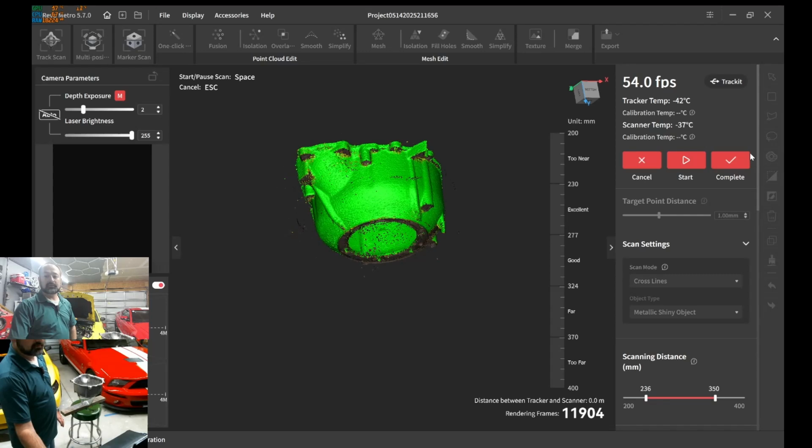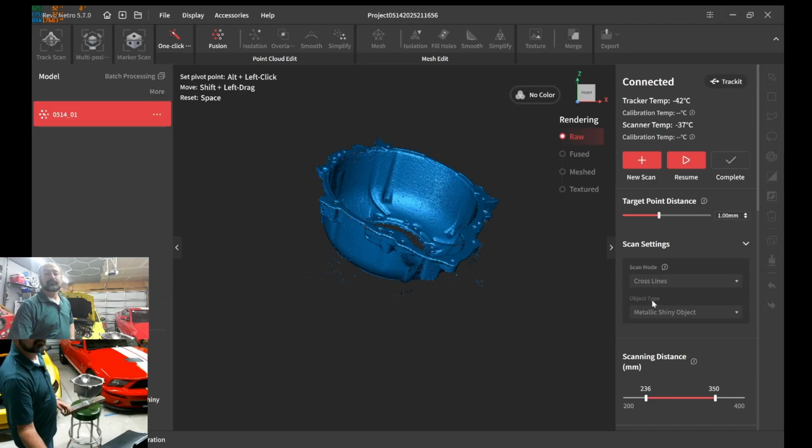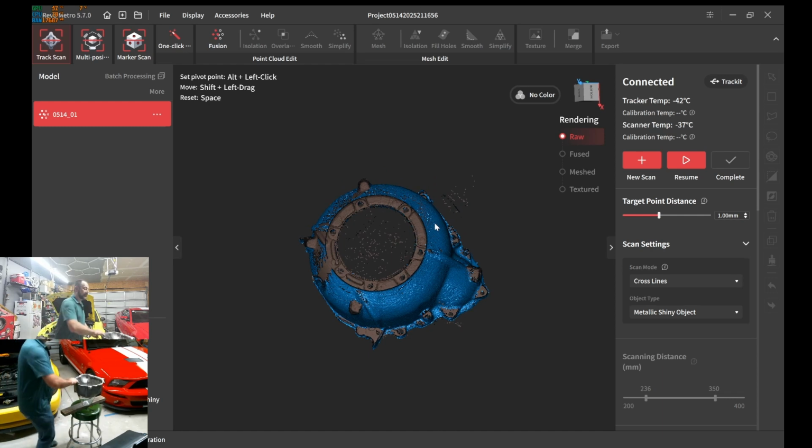So what we're gonna do is we're gonna mark complete, and then we're simply gonna flip it. Okay, I'm satisfied with that. Now let's go ahead and flip this and scan this side. And actually, I think I can take this bowl out, and we'll just chop that wood piece off.